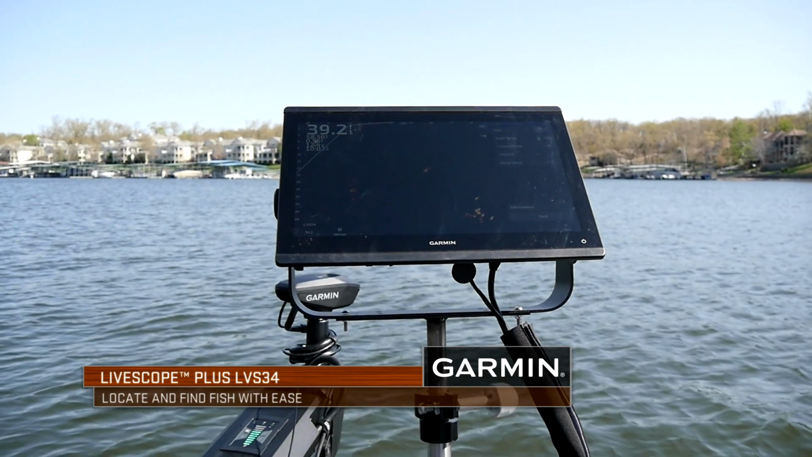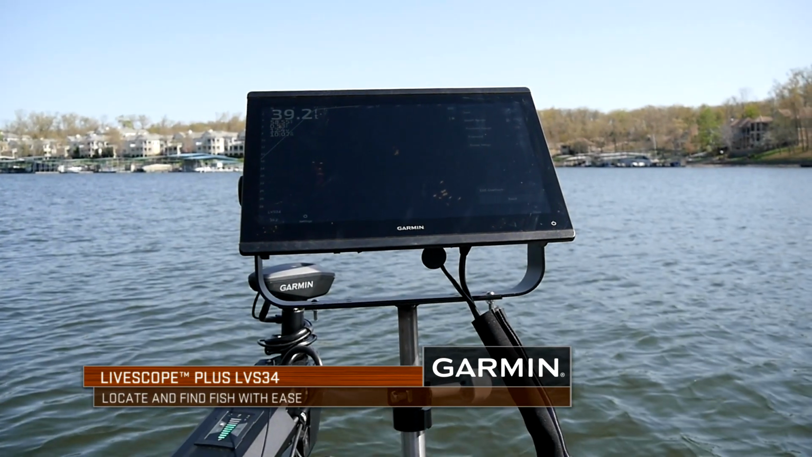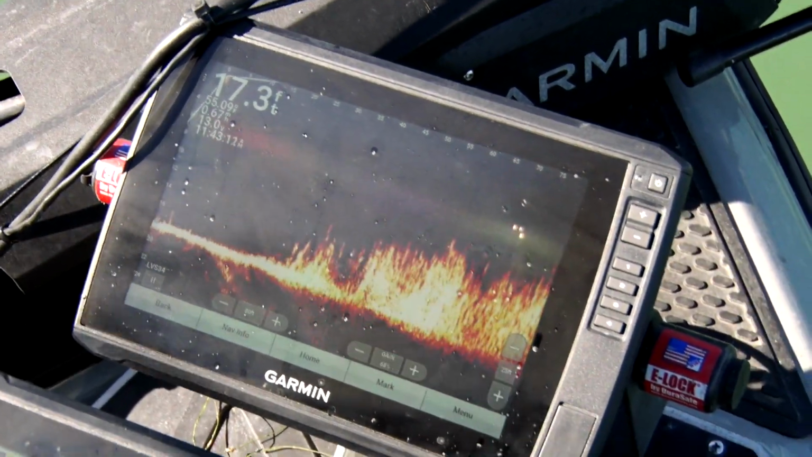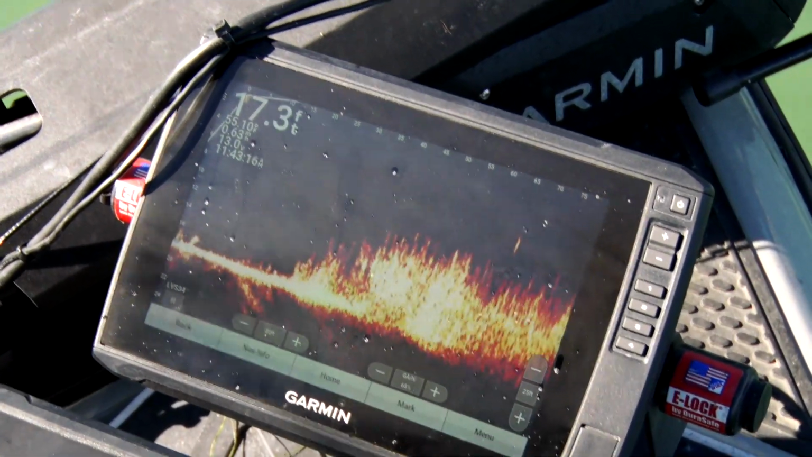Probably the biggest thing about the LVS 34 and LiveScope in general is it really makes you focus on fish that you really never fished for. When you're going down a bank now, I'm constantly scanning, looking for fish that may not be up there on a piece of cover or may be out there suspended under a bait ball. I guess that's the biggest thing. It just makes us as anglers more aware of the fact that fish aren't always where we want them or expect them to be.